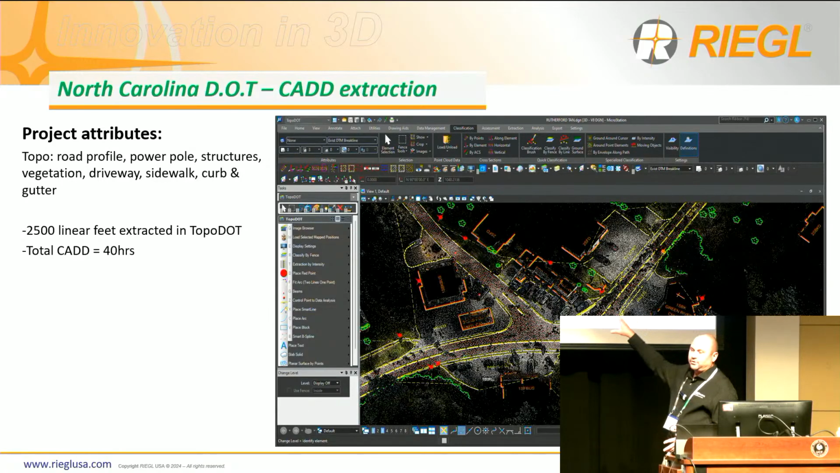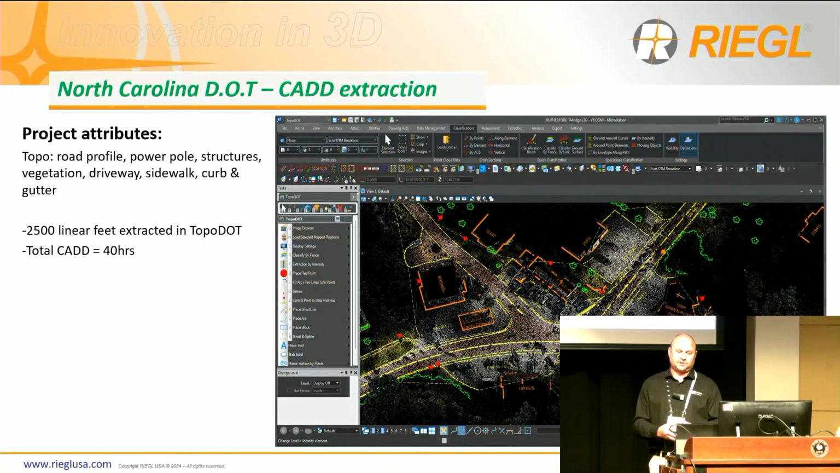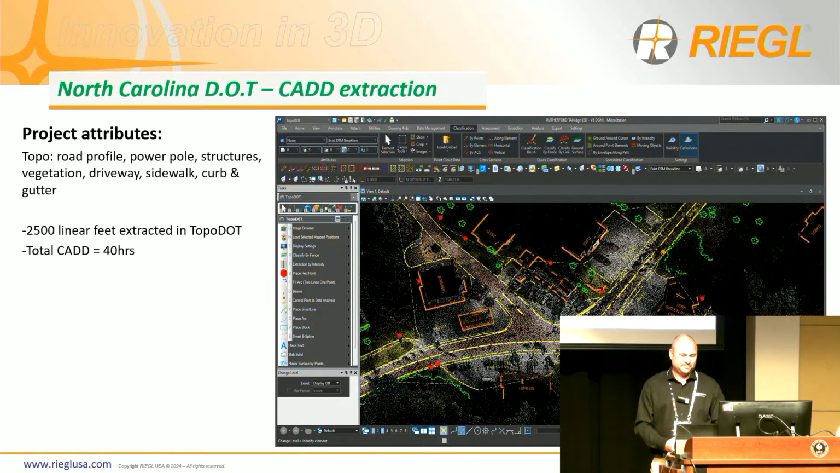Actually, they only wanted 2,500 linear feet of this job. Now, you remember I said we did 4,700 feet. The reason is because there's a good chance on this job they're going to come back and want more data. Since we're up there, we had time that day, we went ahead and extended out the job. Why not? We got time, we got an awesome scanner, we can do it.